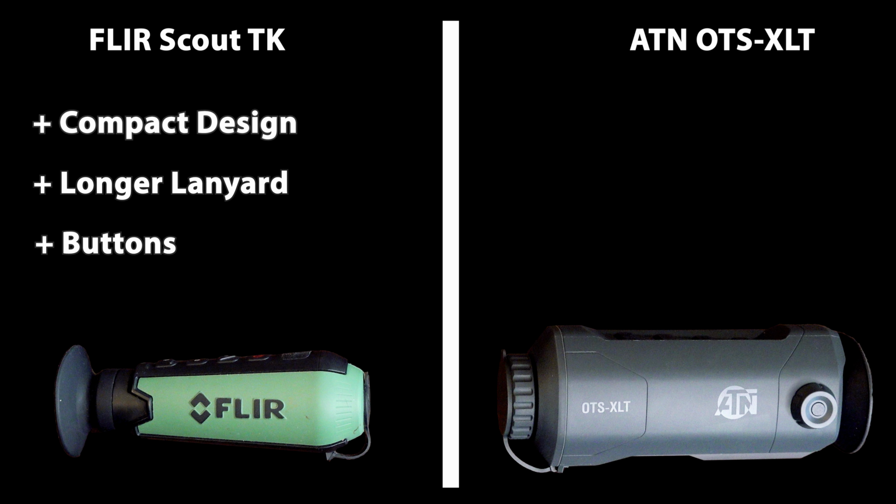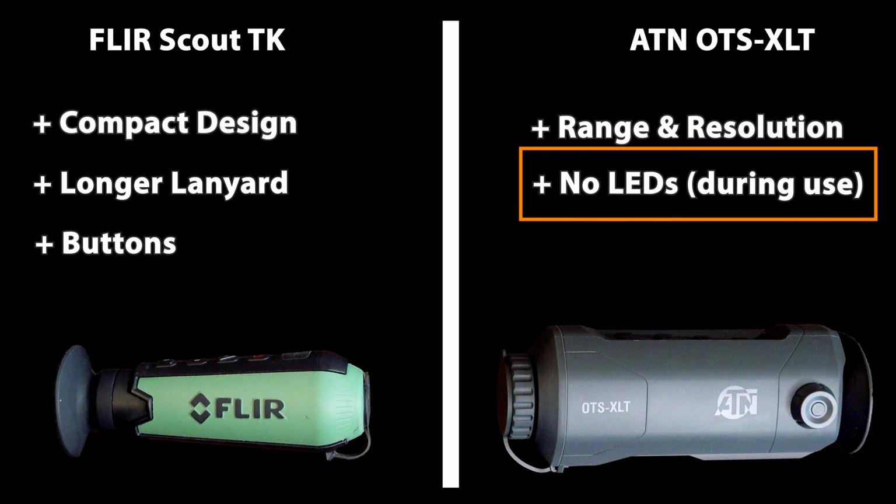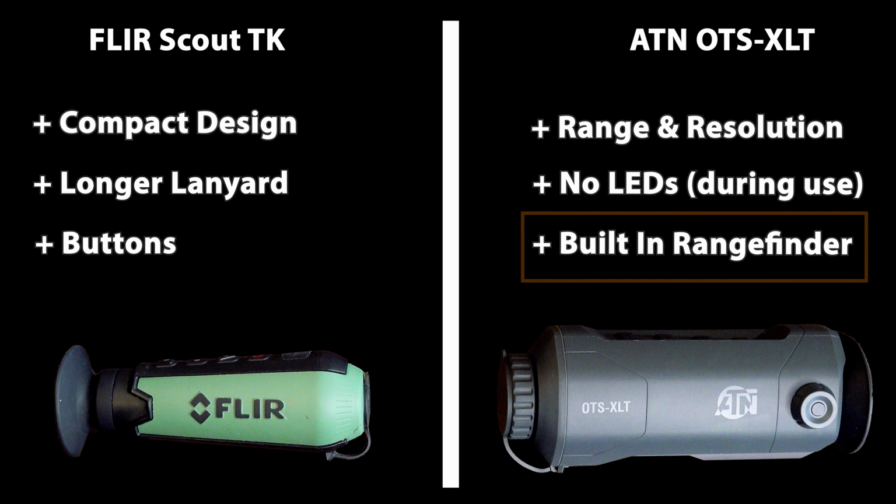As far as the ATN goes, we know that the resolution and the detection distance are far superior to the FLIR. I love the fact that it has no LED lights on during use. This is great for night hunting. And I have to give the ATN credit for at least having a built-in rangefinder compared to the FLIR not having one at all. So what do you do with all this information?